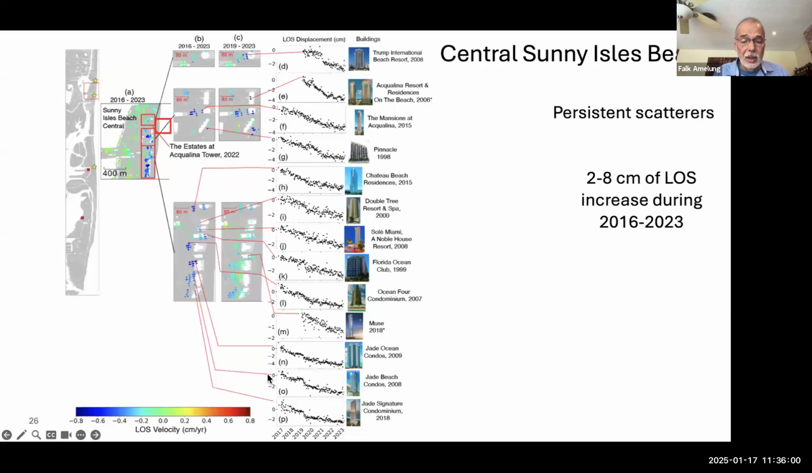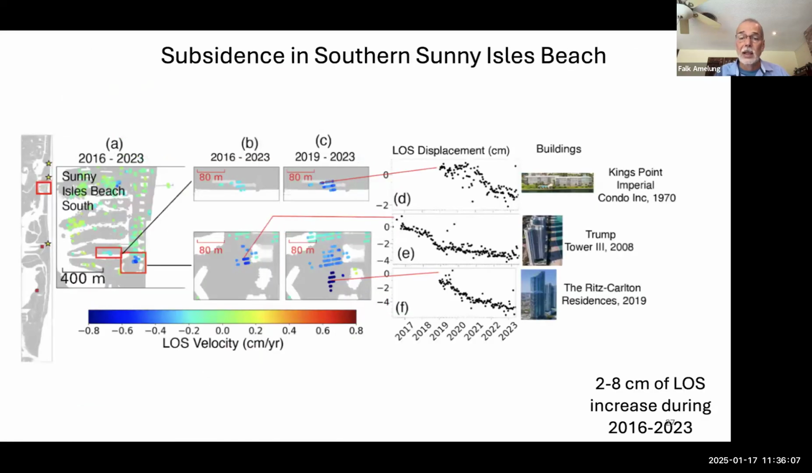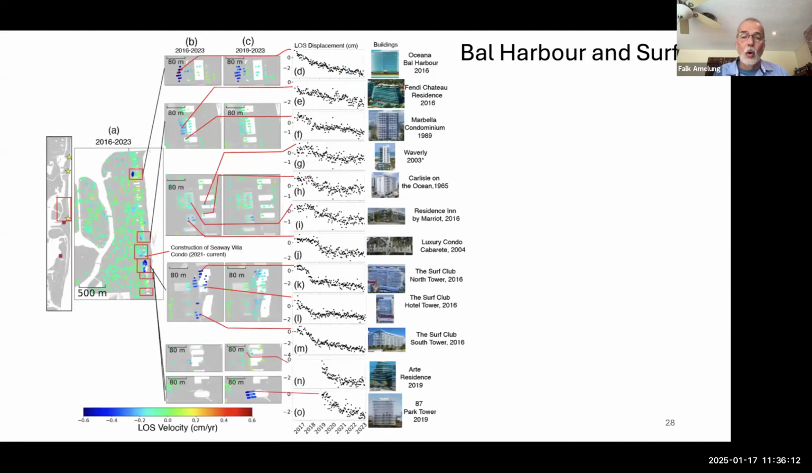Here, at the Jade, there is an acceleration of the displacement, so we see it at lots of those buildings. I'm going to go over this in more detail. So this is now Bal Harbour and Sunny Isles and Surfside. In Bal Harbour, surprisingly, we don't see much subsidence. There's largely one building, the Oceana. In Surfside, we see quite a lot, and in particular, near the Surf Club